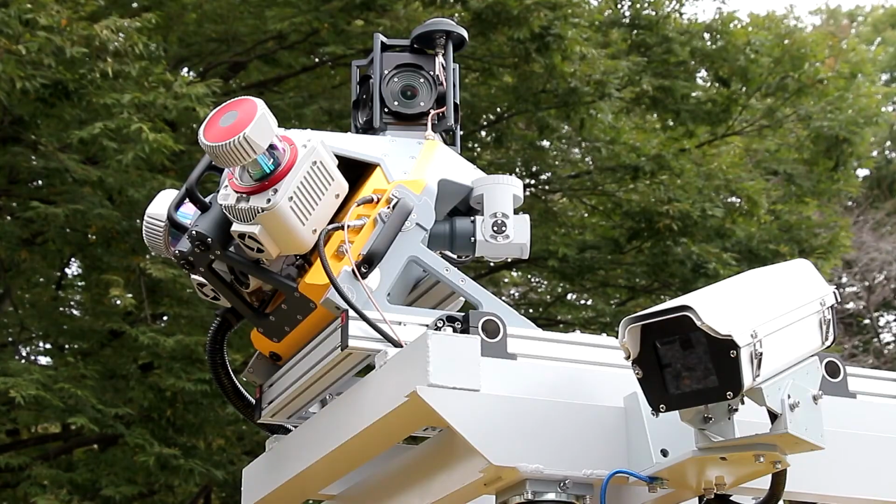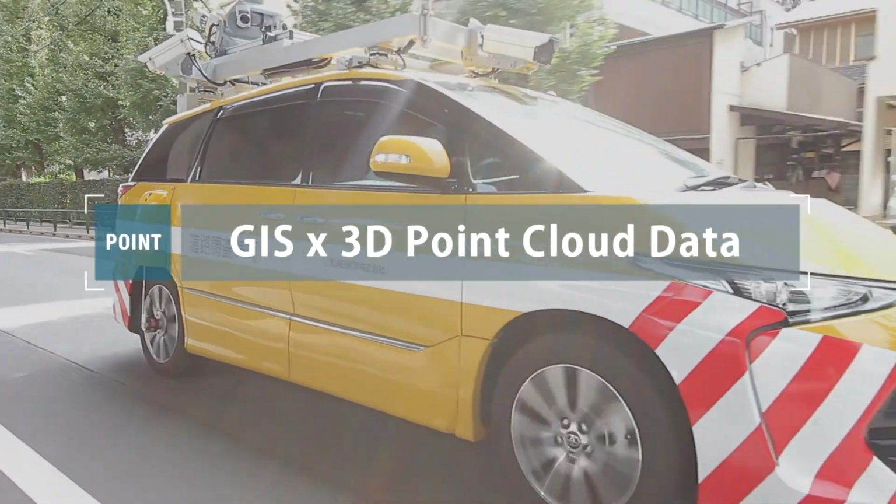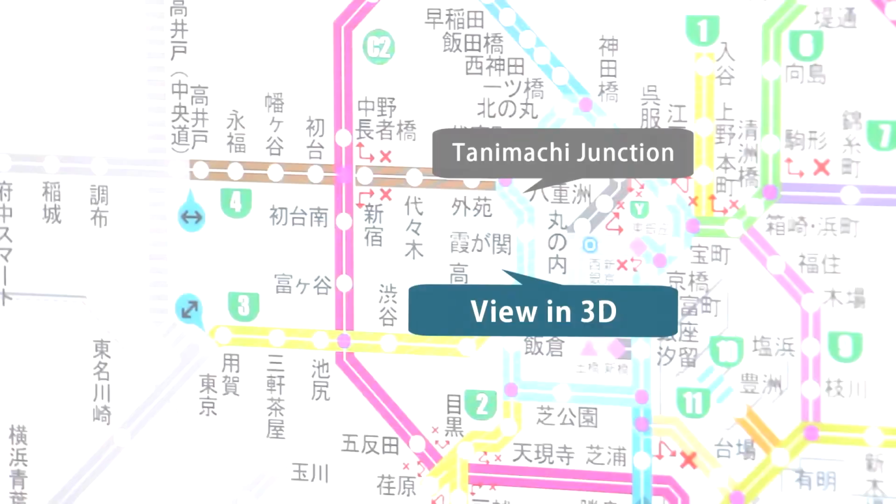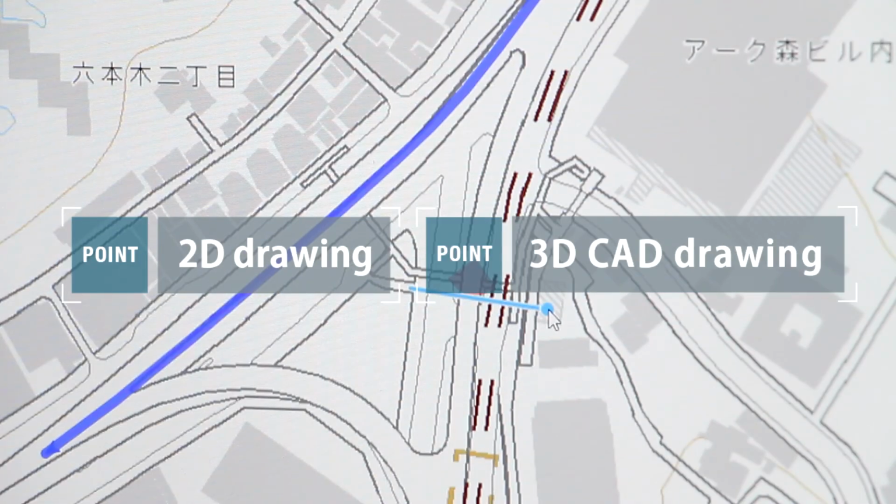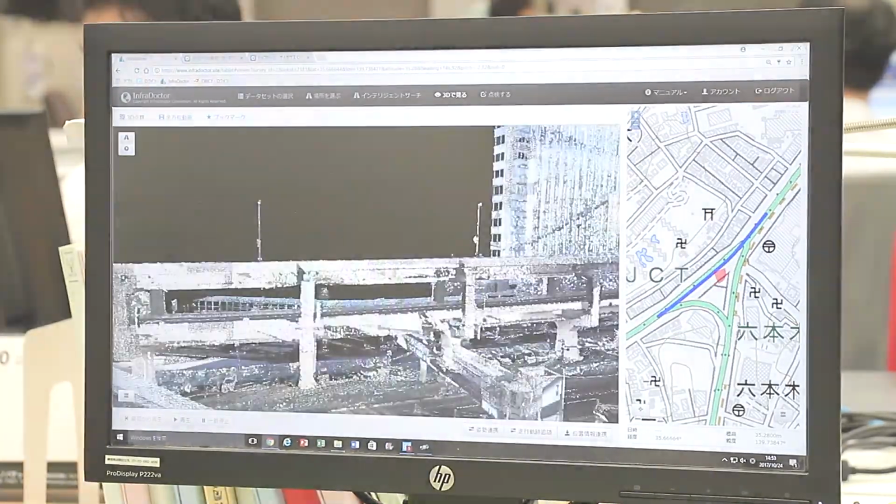This is a cutting-edge system for supporting the maintenance and management of roads and structures, utilizing GIS and 3D point cloud data. It's the InfraDoctor. The system enables the easy handling and editing of point cloud data and video images. 2D and 3D CAD drawings can be created semi-automatically for use in a variety of situations.